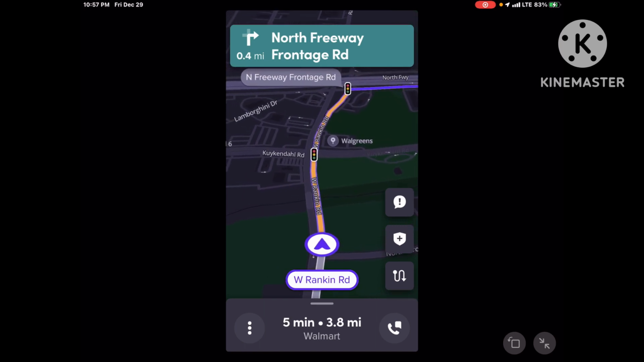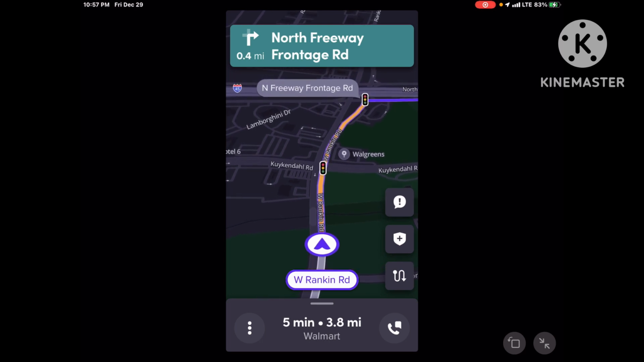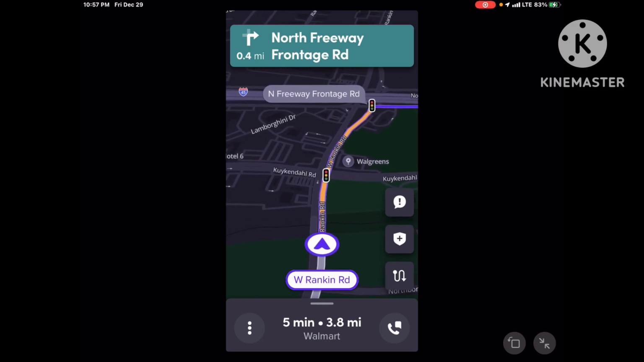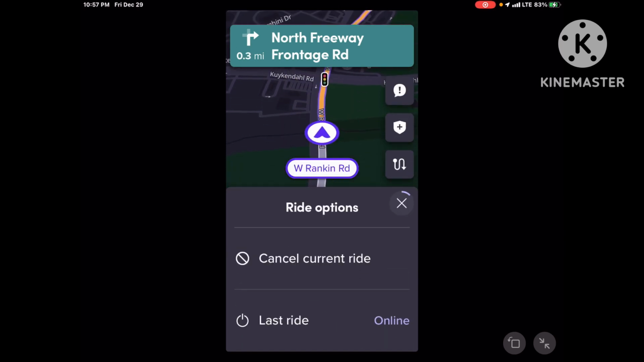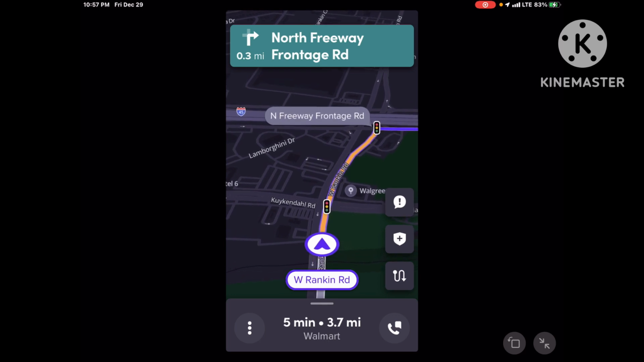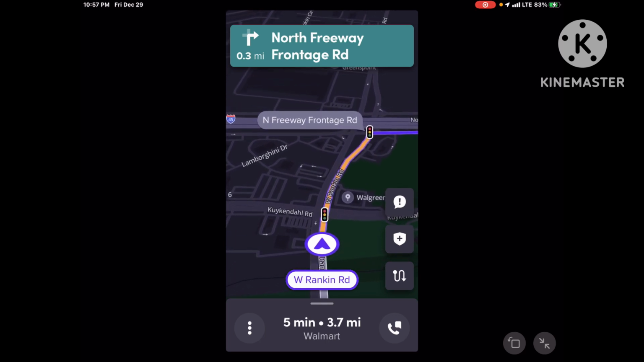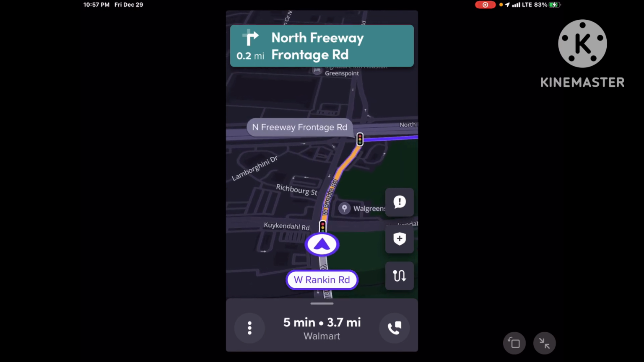Her name is Lisa. This is actually an XL, so I'm assuming since I'm going to Walmart, I'm picking up a shopper. I think, how much was it? It's not even going to tell me, but it was like $13. The distance wasn't very far, so I'm not complaining at all.